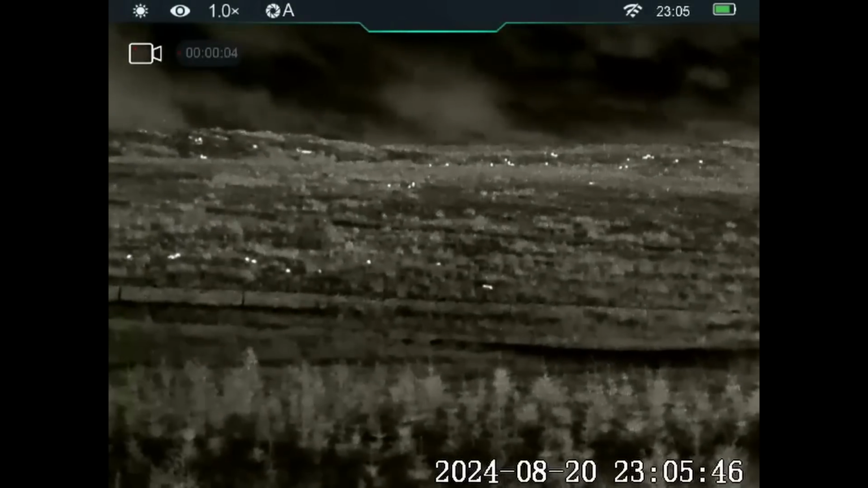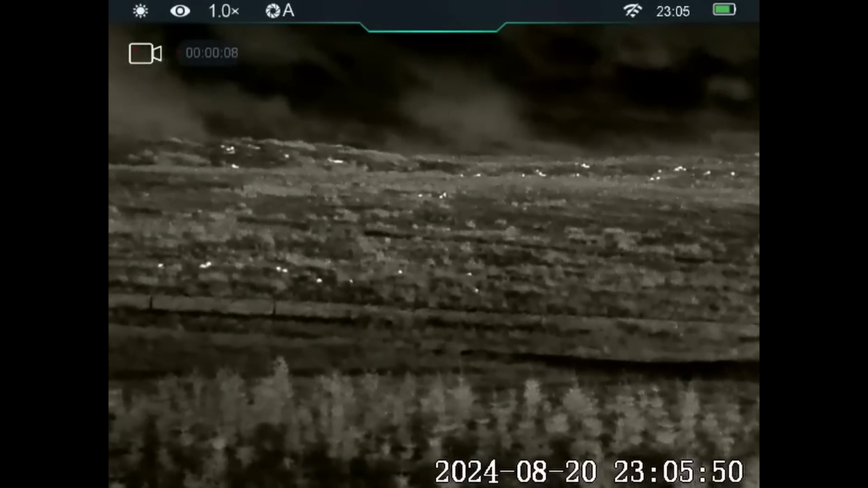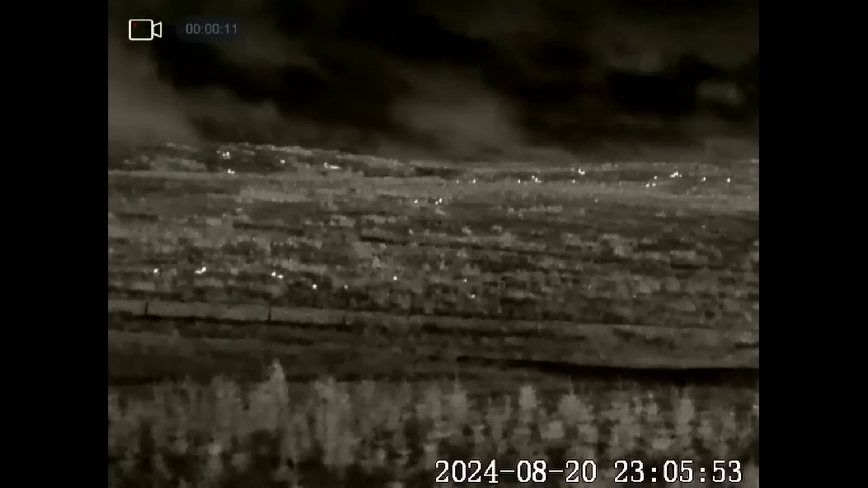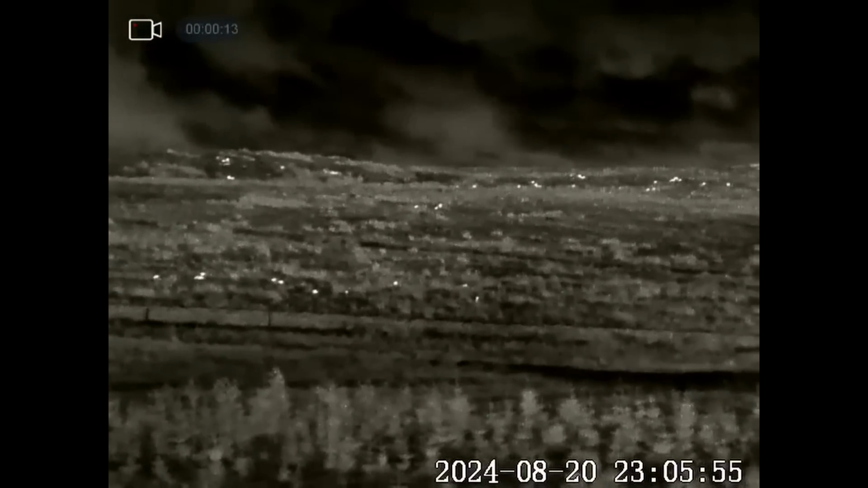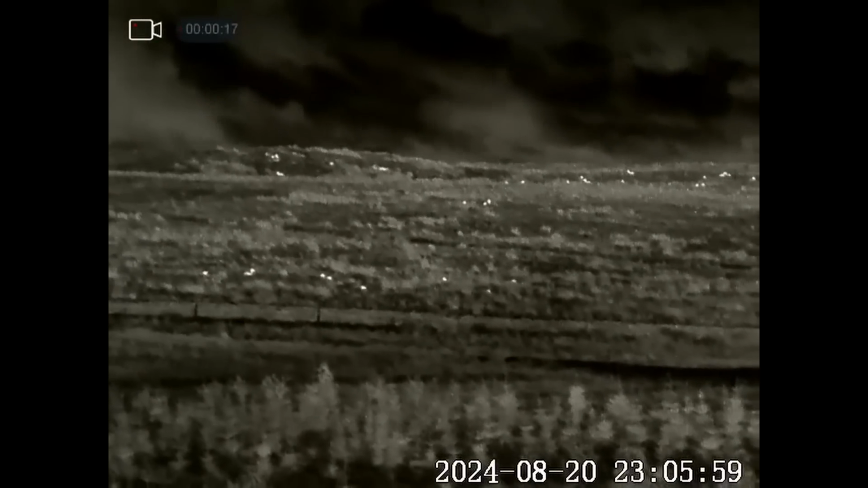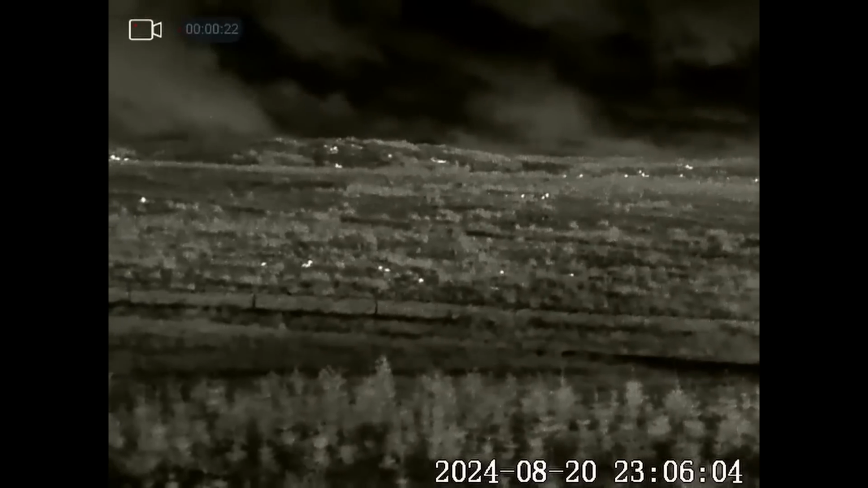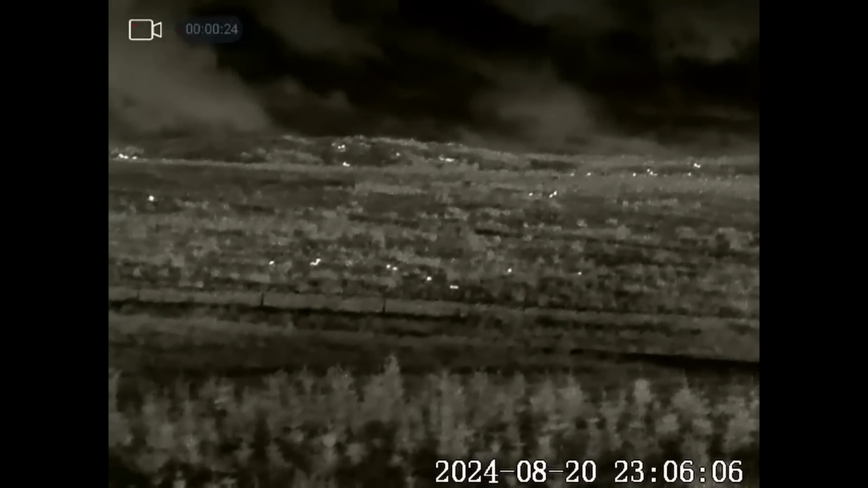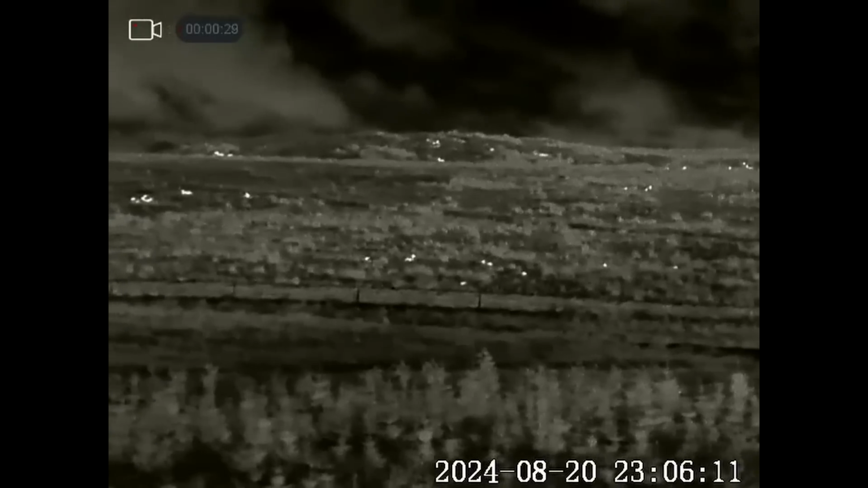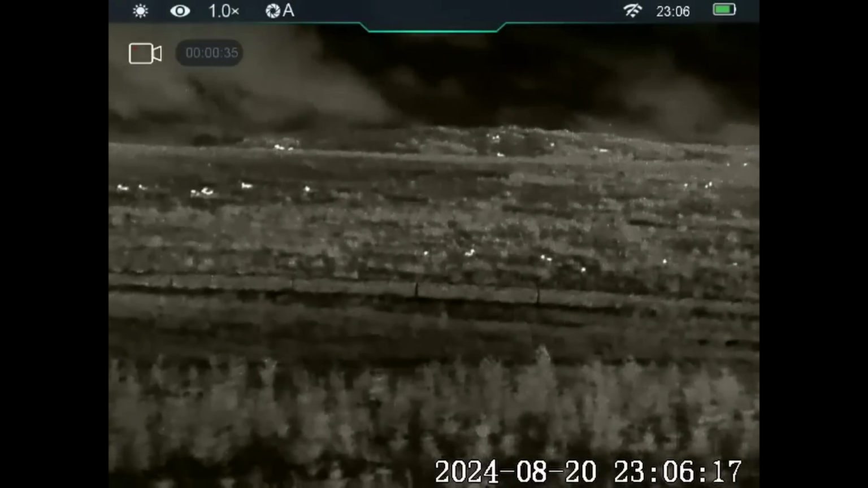And here we have the first fox of the night. It's way too far out for me to take a shot at, especially in this weather, but it's quite some size looking at it. Those other little speckles you can see are actually the sheep lying down, and then to the left you can just see a roe deer standing up. I continued watching it, but it just went right up onto the tops.